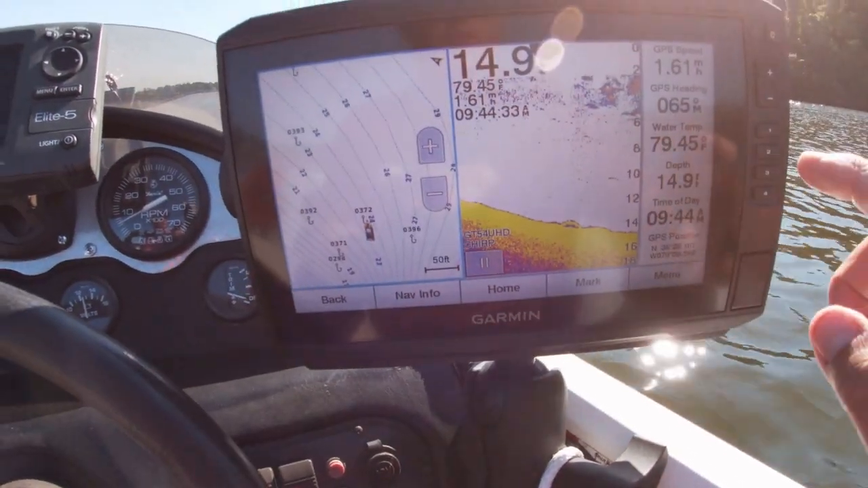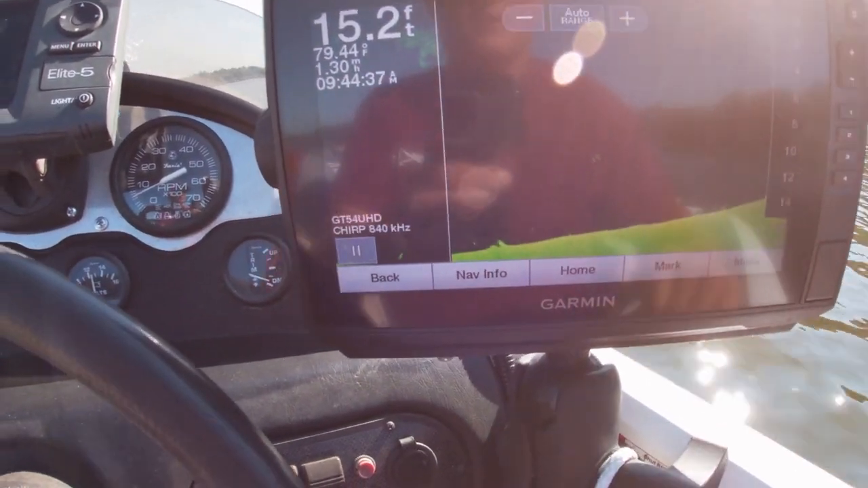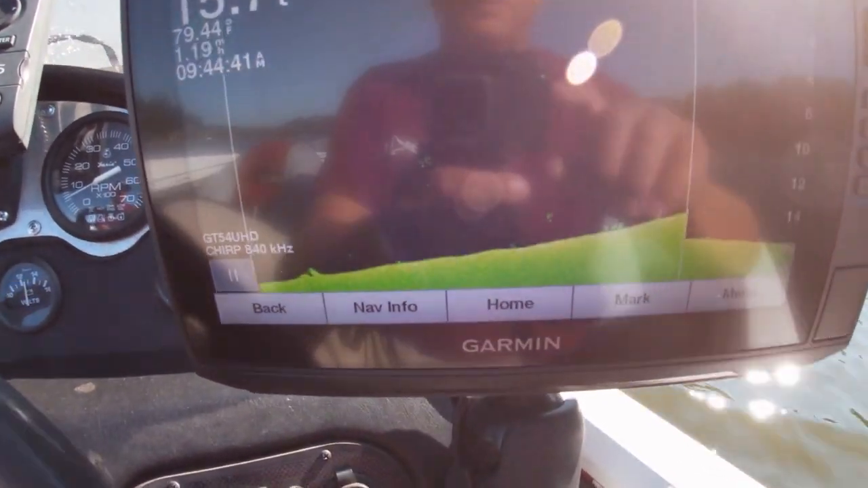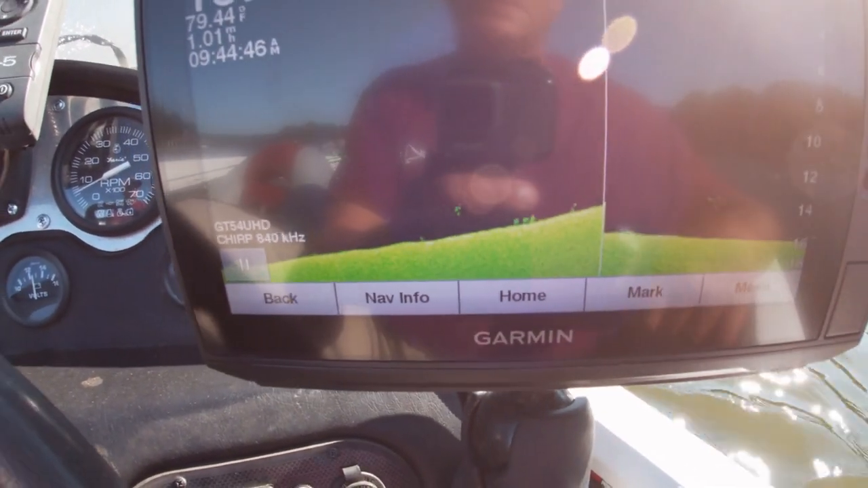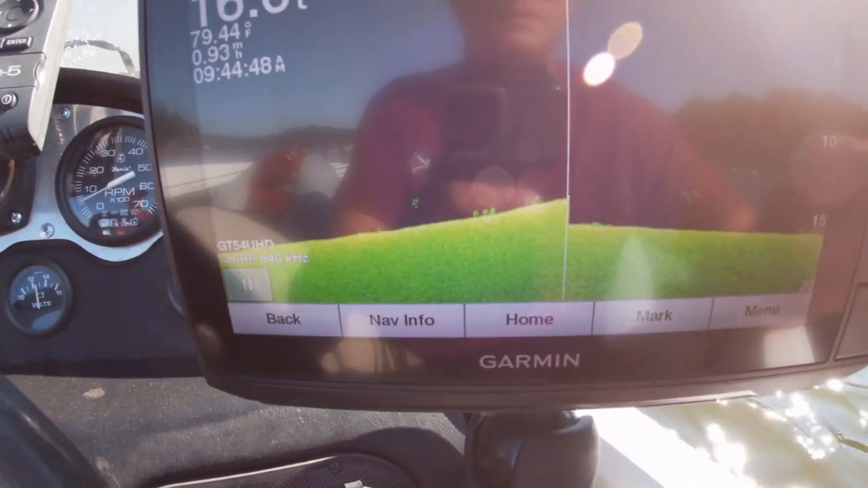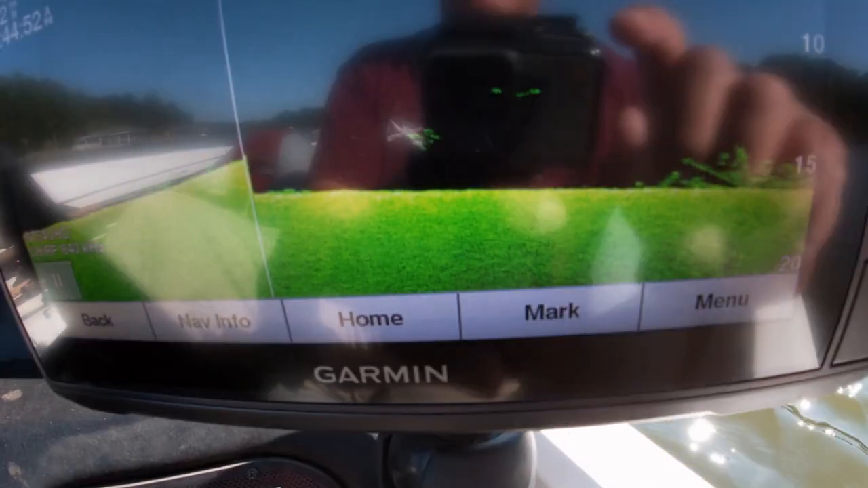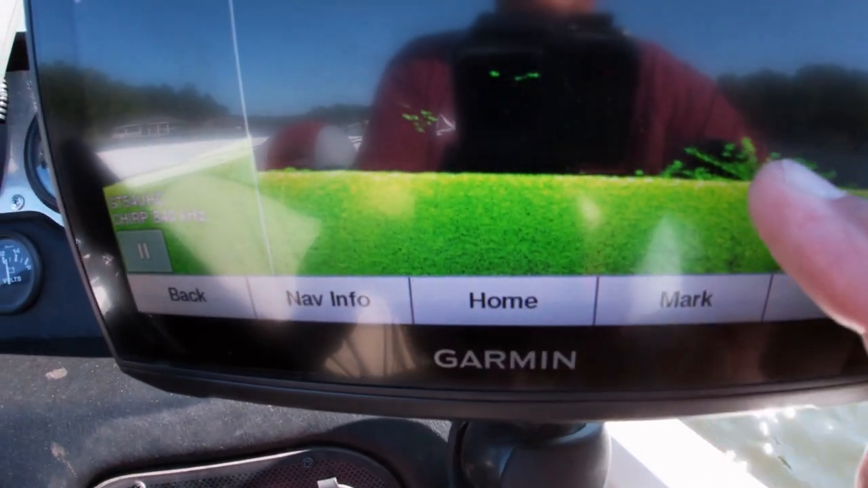So right now we're gonna switch over and see if we go over top of it. Looks like we caught the edge of it. Here it comes right here. It's catching up. So there's our structure right there. Came over top of it. That's what we're looking at right there.